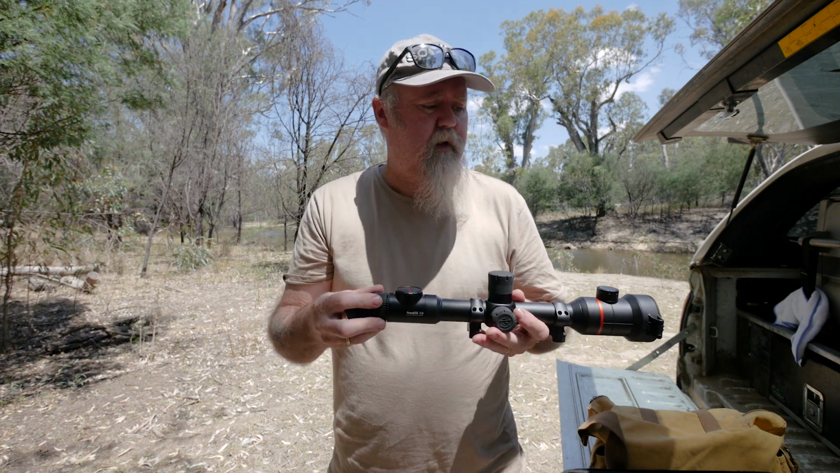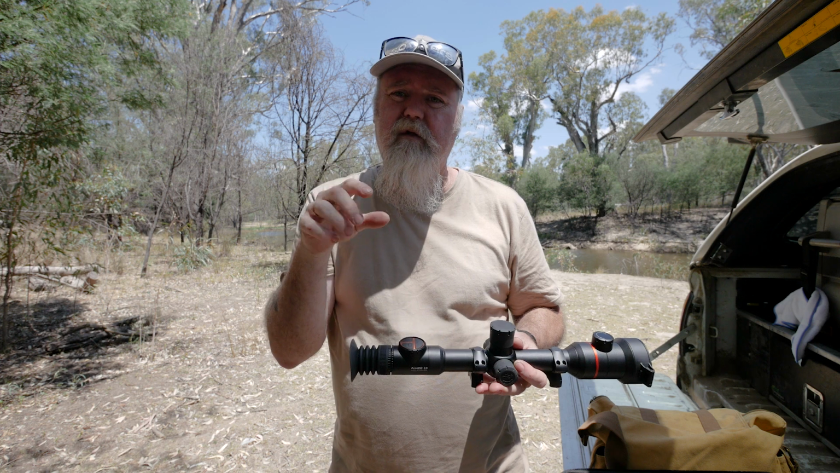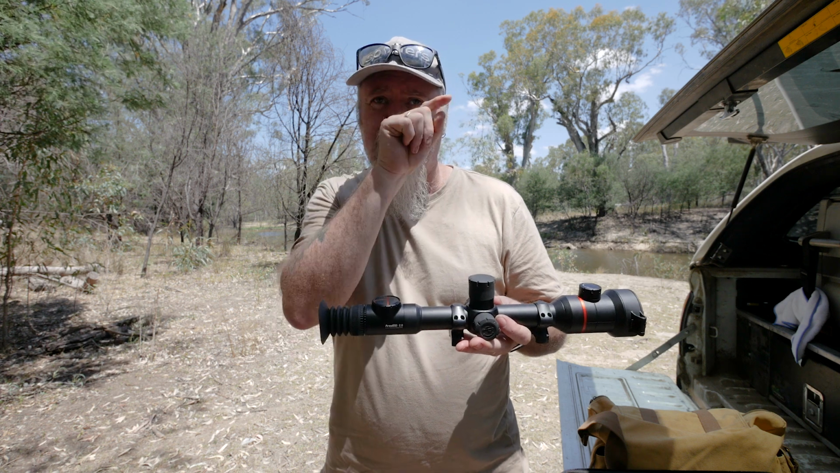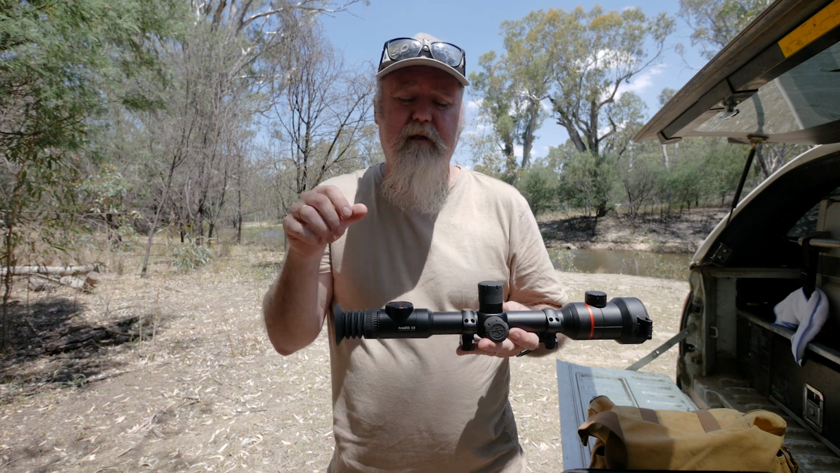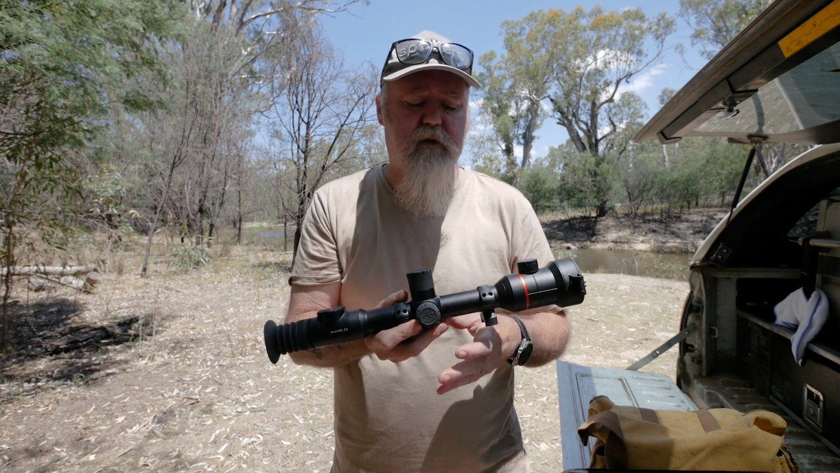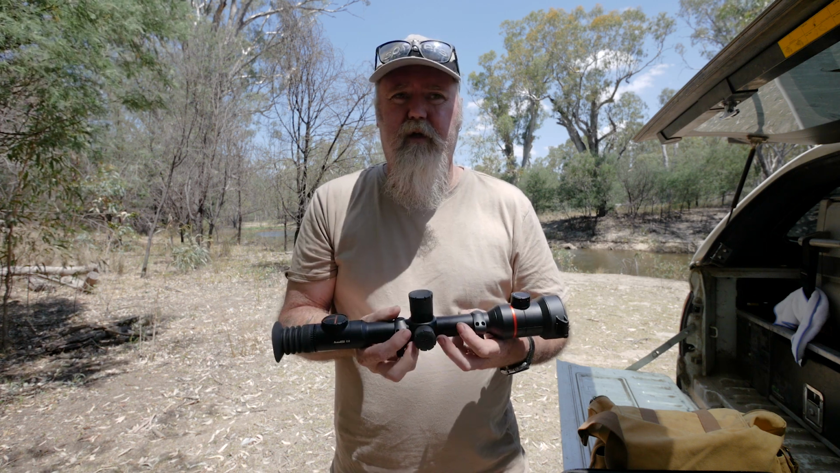The field of view and everything is really nice on it, and the screen's quite nice. The screen's not a big round screen like some of the other brands have now. This is probably more similar, if you've ever used a Pulsar device, it's probably like that. You actually see the full square, or rectangle, screen in there, and it's a nice pleasing experience. You'll have no dramas about the screen whatsoever. Battery life and everything was alright, as I said, and usability was good.